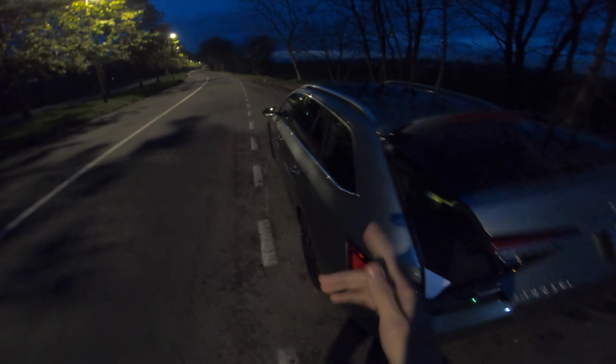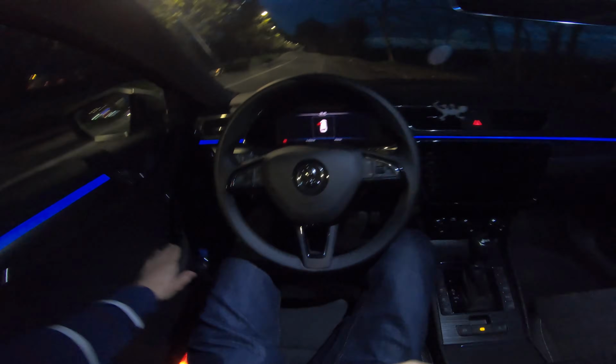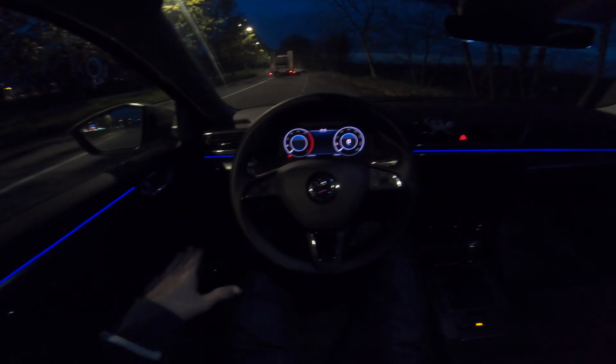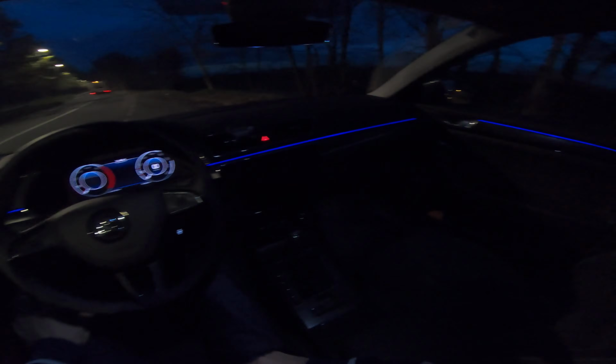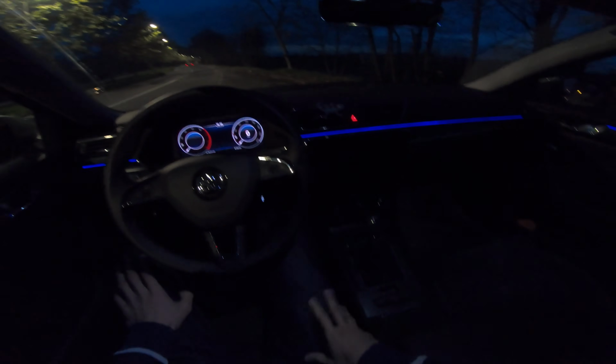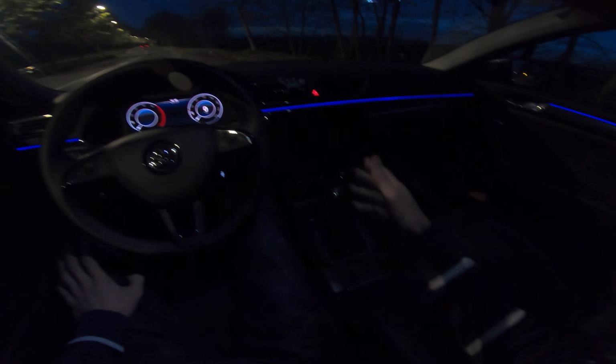I'm gonna jump inside. So this is the 2.0 TDI, 190 horsepower, beautiful sun panel roof. As you can see, this car has a lot of equipment, standard as these ambient lights, but there's a few extra options like Canton speakers, which I really recommend, the panel roof, and I think there was like a few other options I can't remember now.